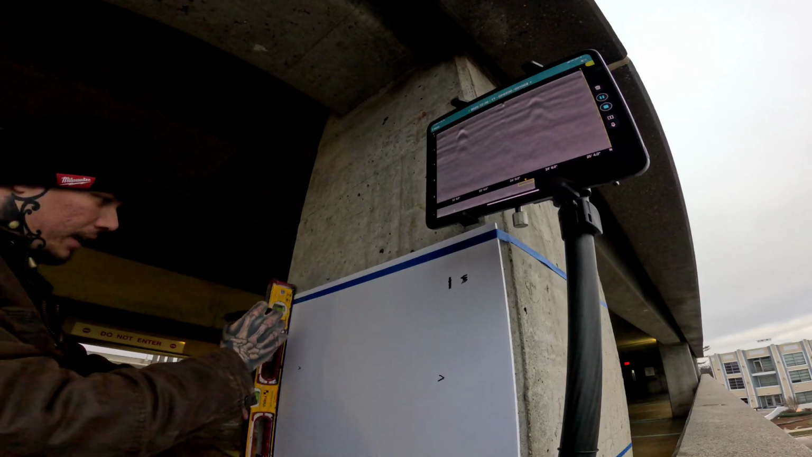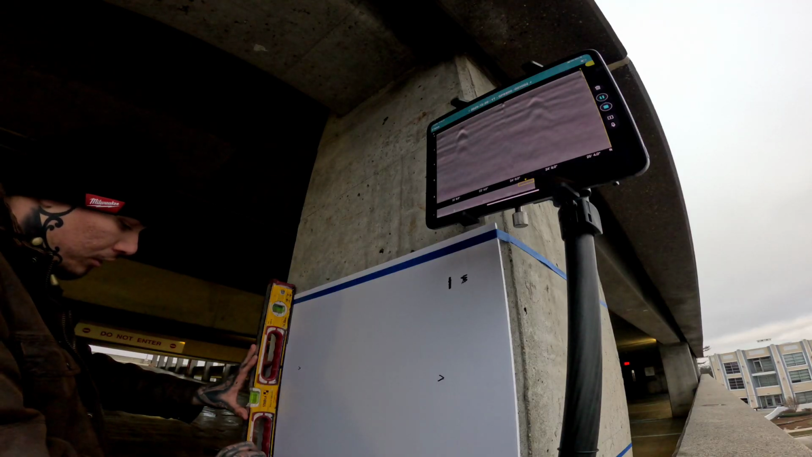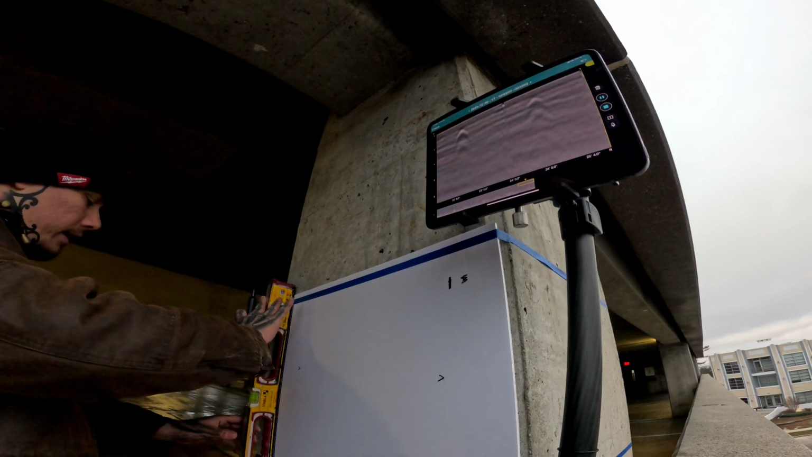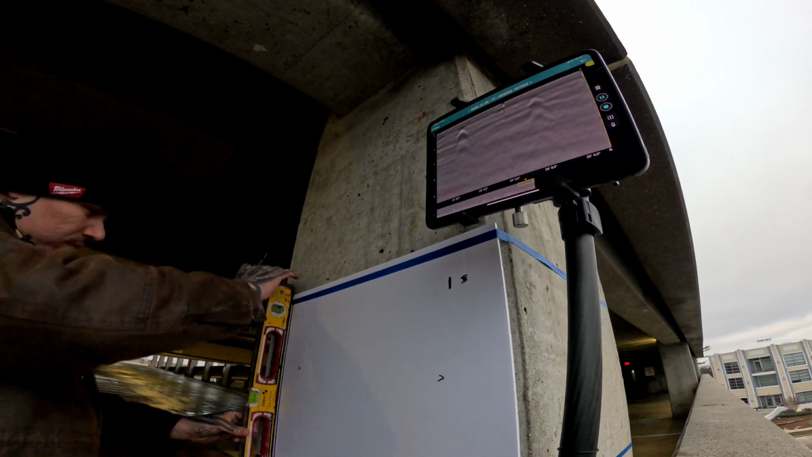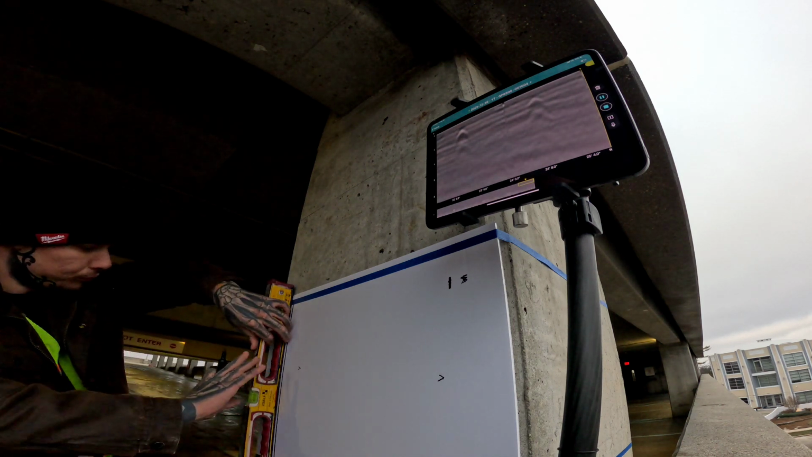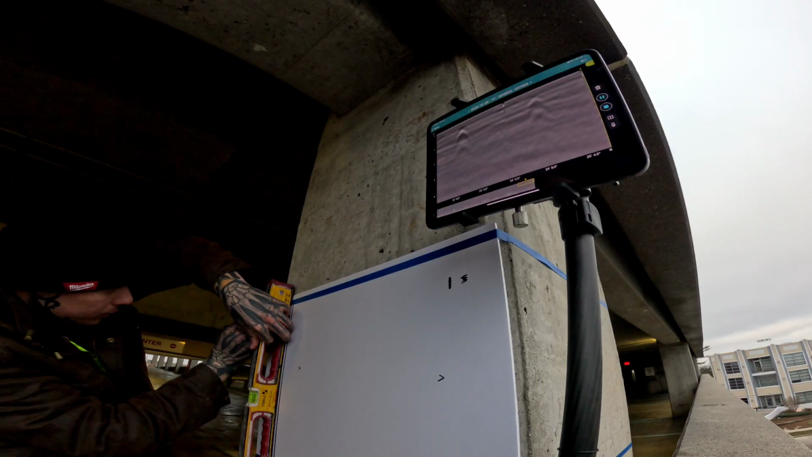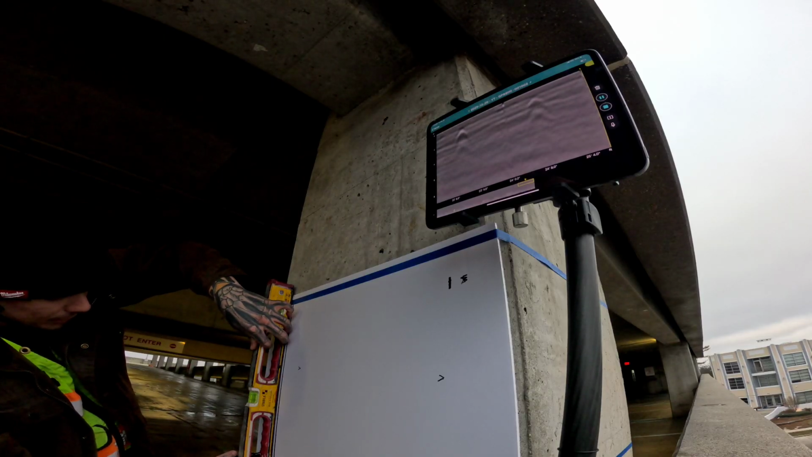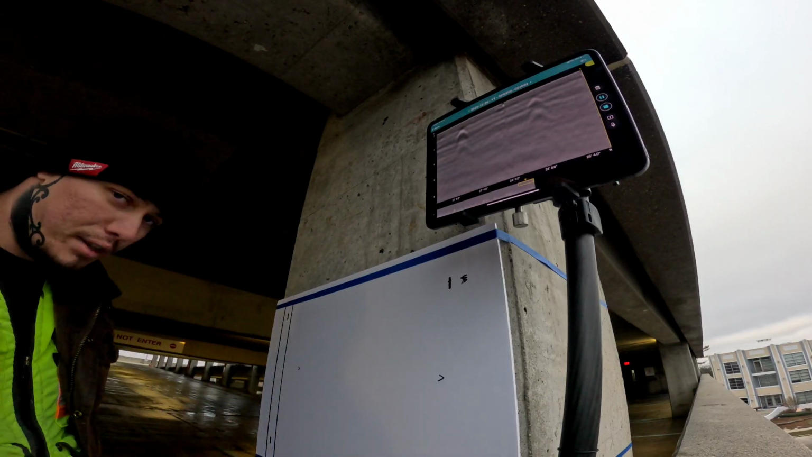I'm going to stop at the tape because it's good standard practice to mark all your borders. Okay, just come up a little bit. In these cases, especially being new to the industry, it's better to be safe than sorry.